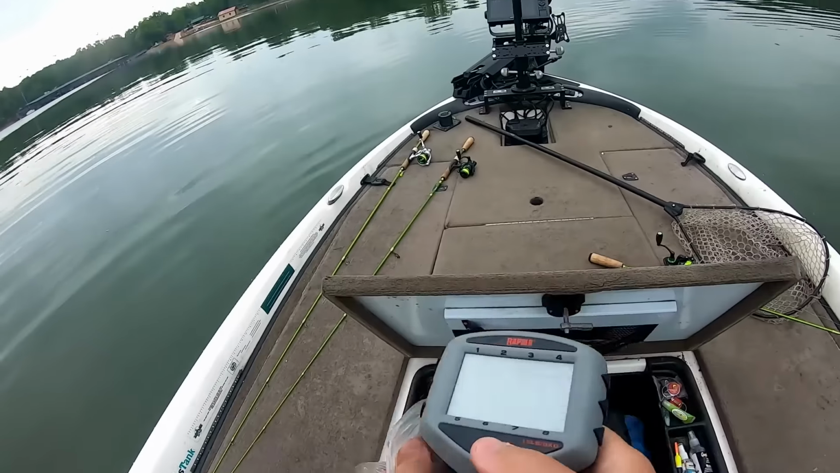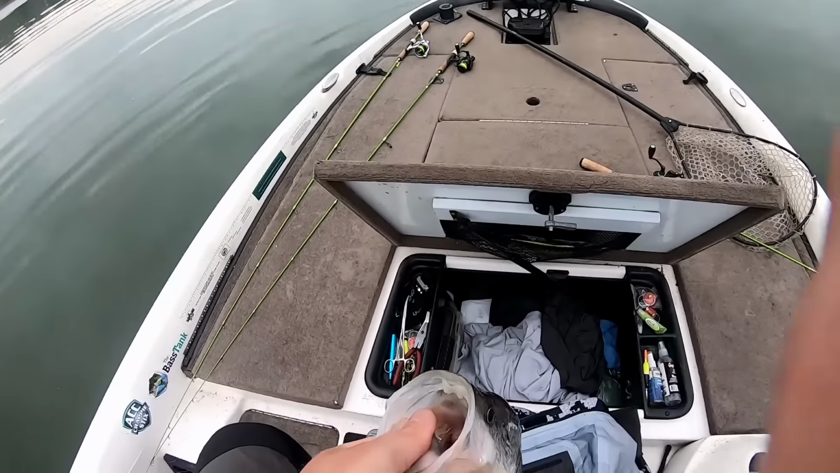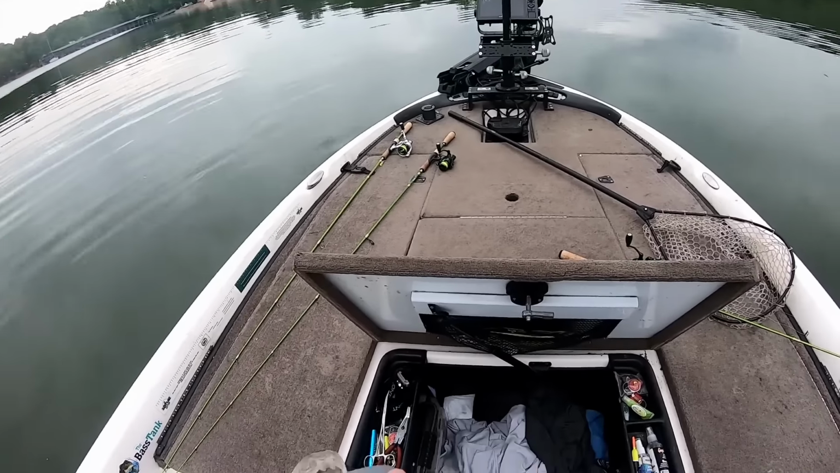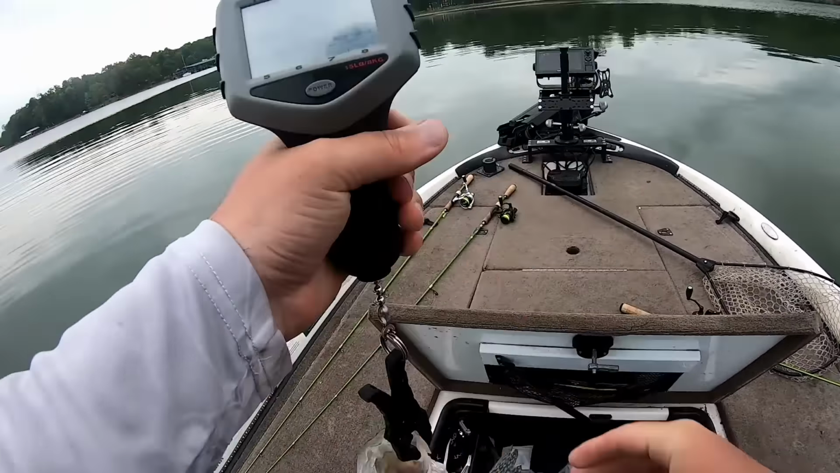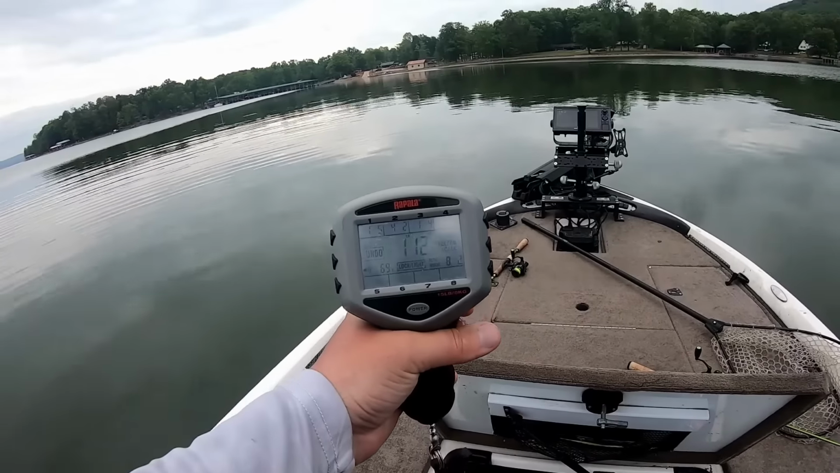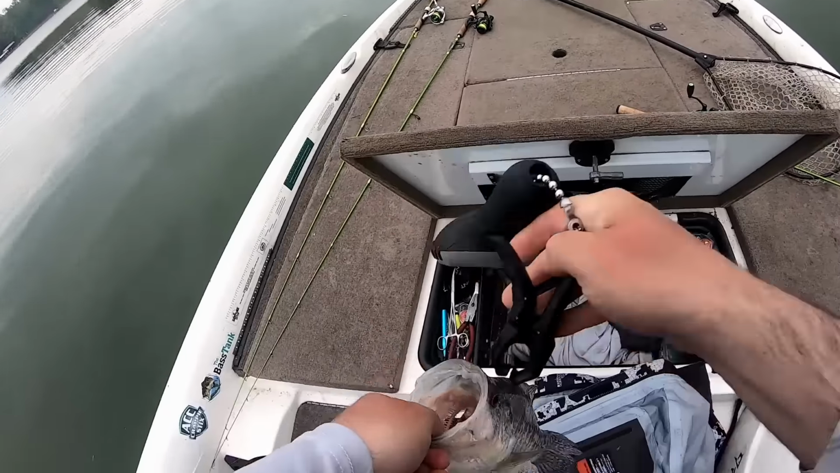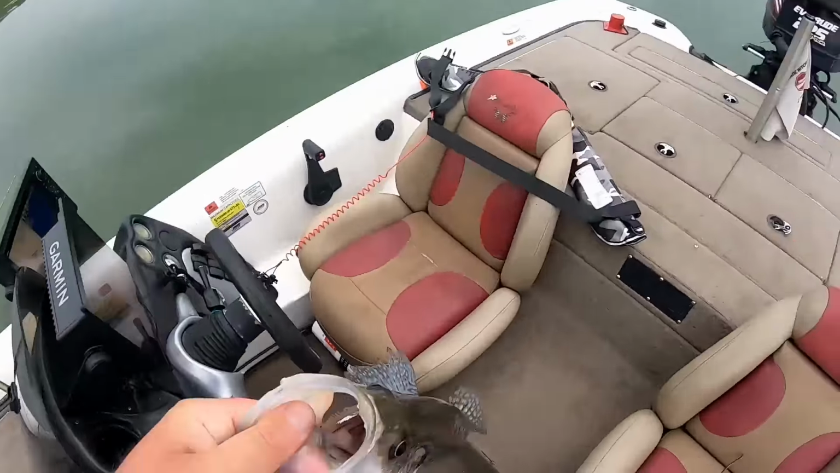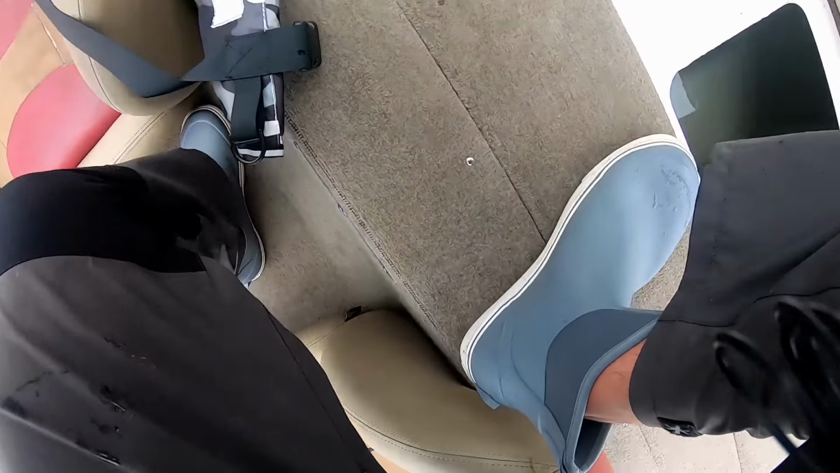I think that was the one I was waiting for. I just had to downsize to the 1/16. And let's see. Clear scale. What do we got? 1.75. All right. I think we still got some time though. I think I still got some time.